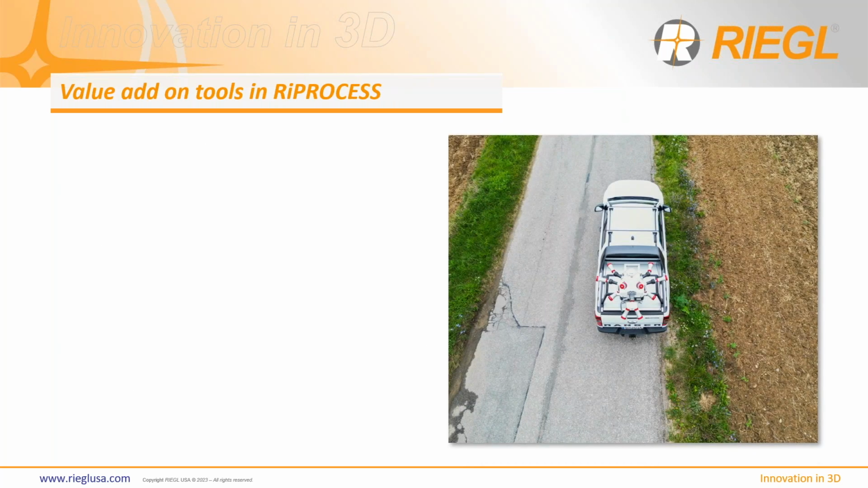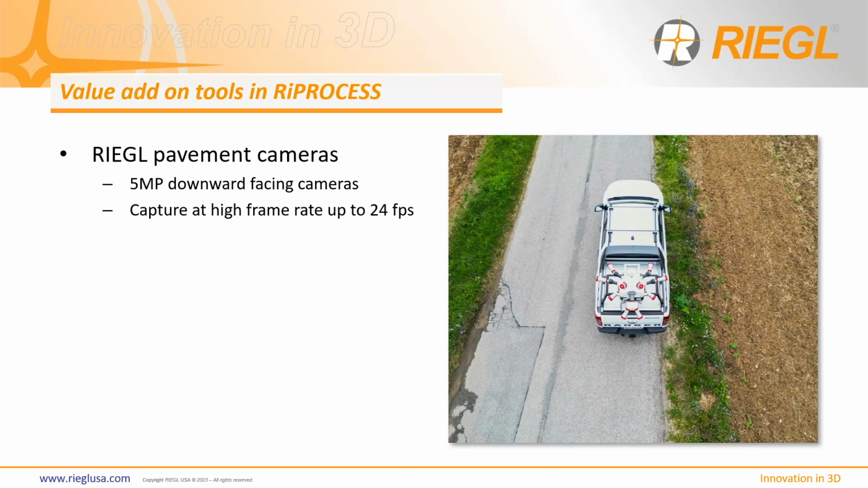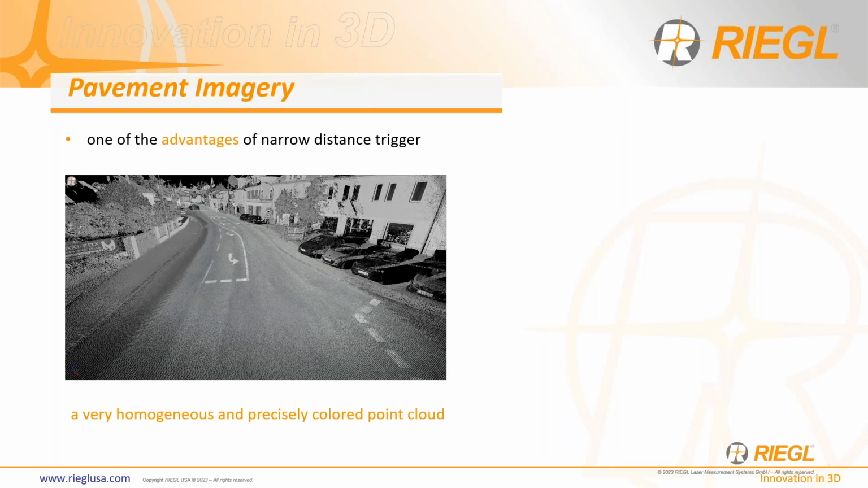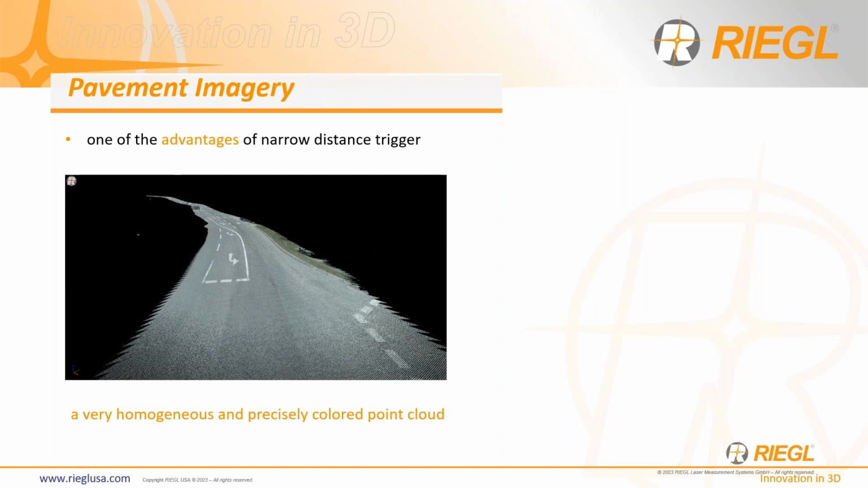So where have we added value as well? We've added a new tool to RIEGL, coming soon, to help support our pavement cameras. A couple years ago, we got really excited about our pavement cameras and what they can do. They can provide very high frame rate, up to 24 frames a second, not 24 megapixels, 24 frames a second, which limits motion blur at high speeds of data acquisition. These are downward facing cameras, as you can see here from the picture on the right. And so with RIEGL, you still have to align the data, and then you would export the data to third-party tools. Well, now, let's talk more about the imagery.